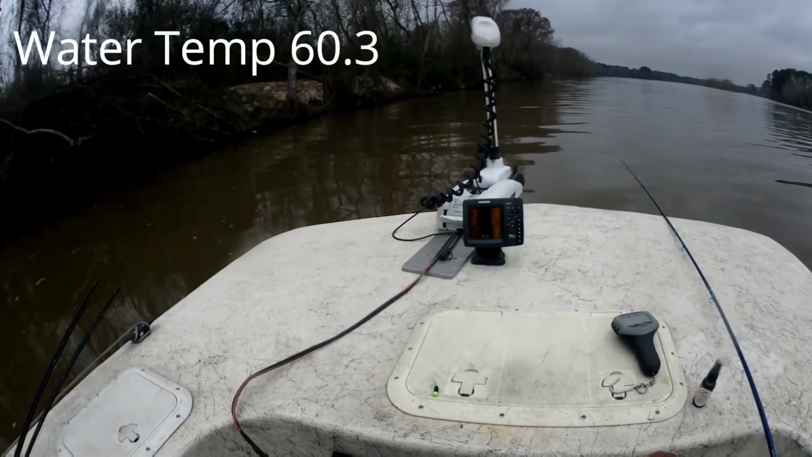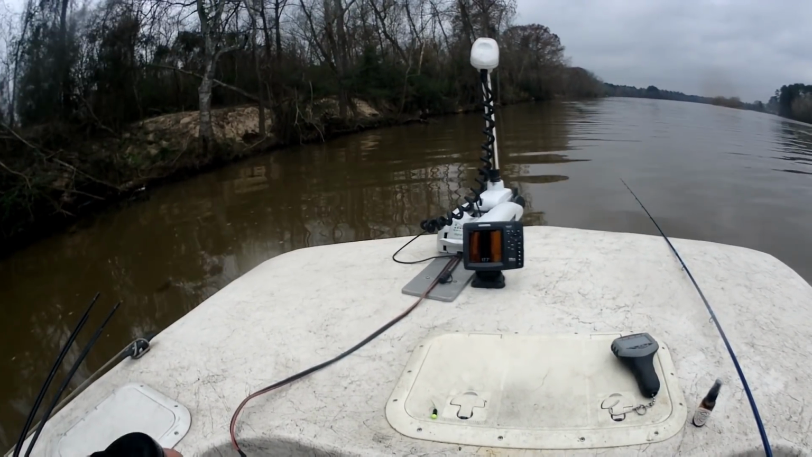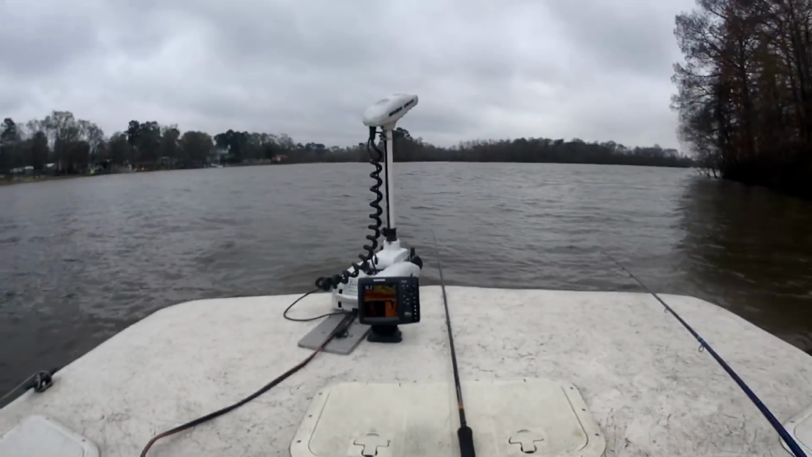Water's looking a lot better. Although the wind is cranking out of the south about 20, all we're gonna do is fish some of these protected shorelines and see if we can't get on some fish. Here we go, y'all. Let's make this thing happen. Yes, sir. Here we go.